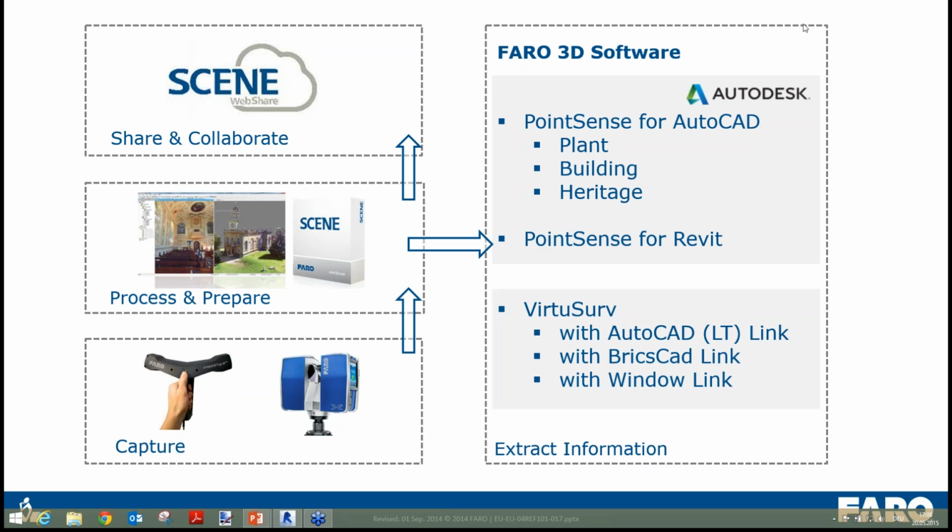First of all, let's have a look at the integration into the FARO workflow from the hardware to the software, where you can find FARO 3D Software, formerly Qubit software. First of all, of course, you have the hardware side on the left bottom, the capturing devices, the Focus 3D, as well as the new Freestyle handheld laser scanner.